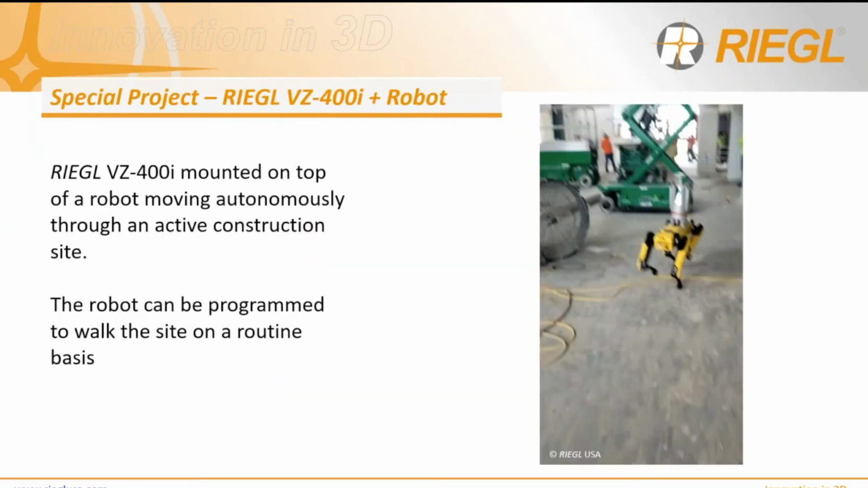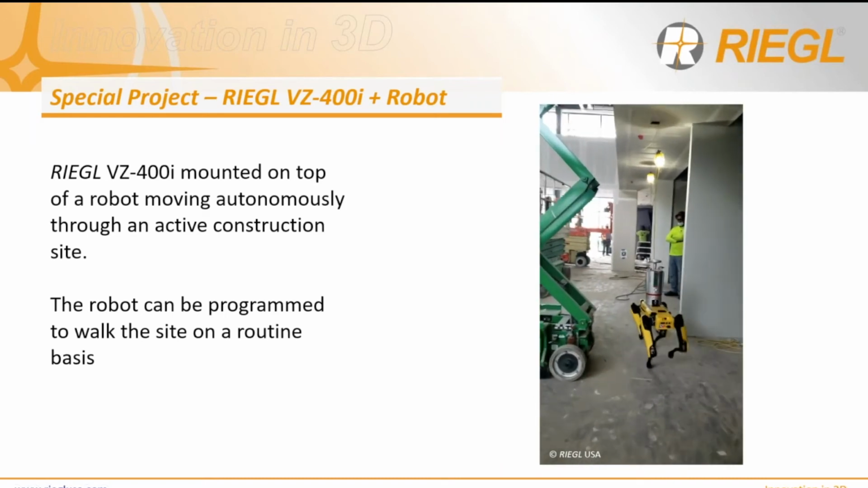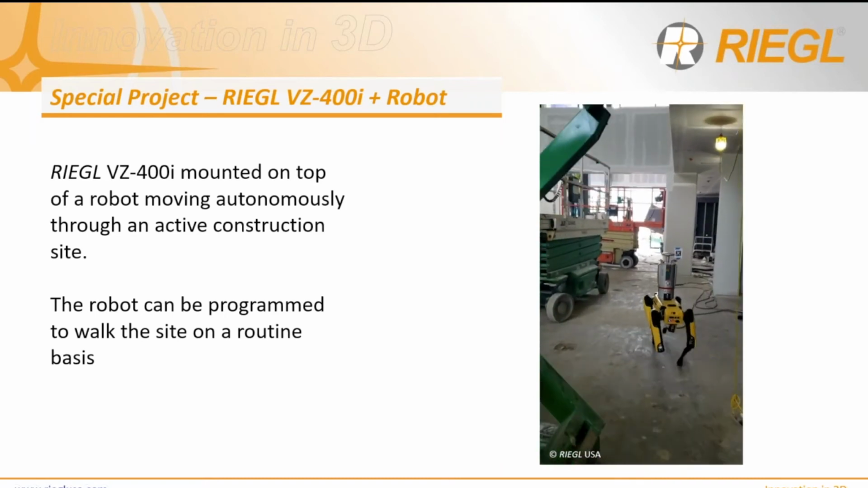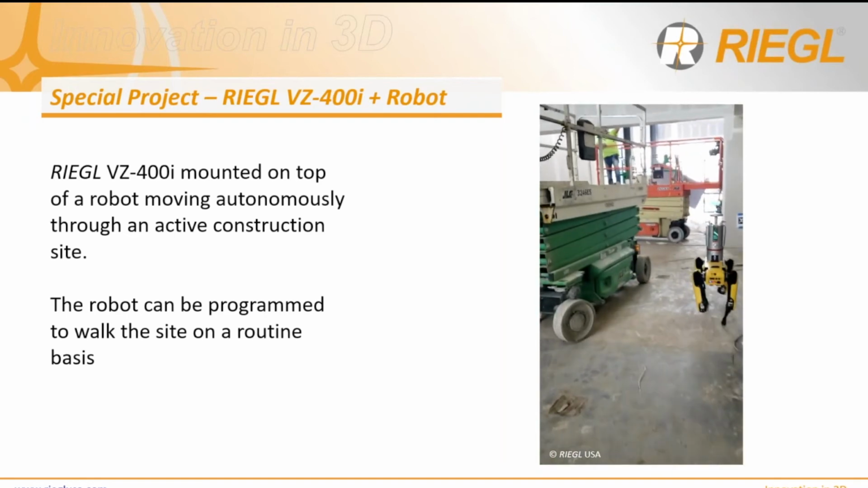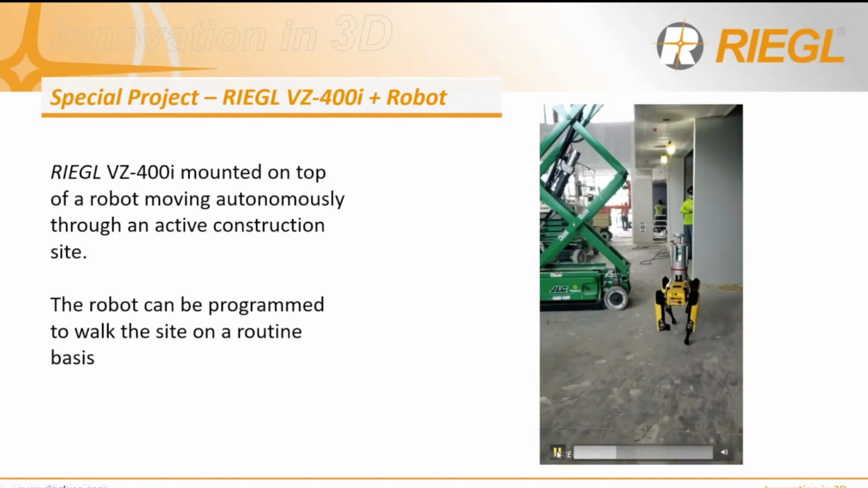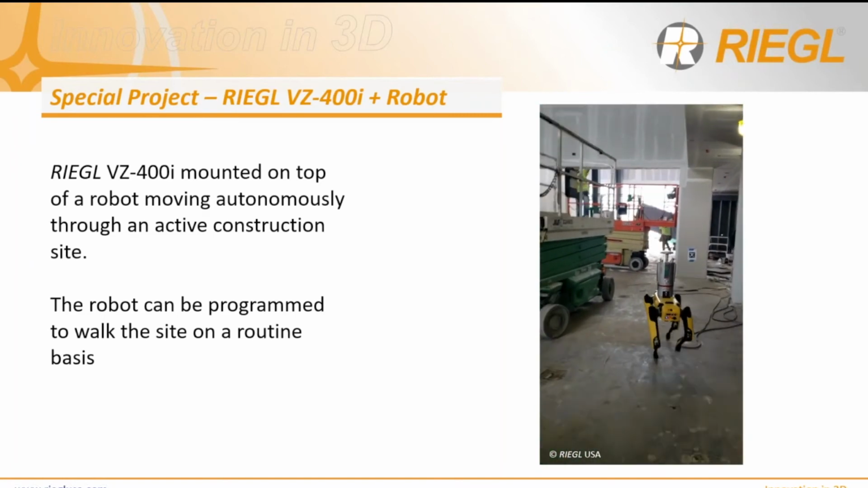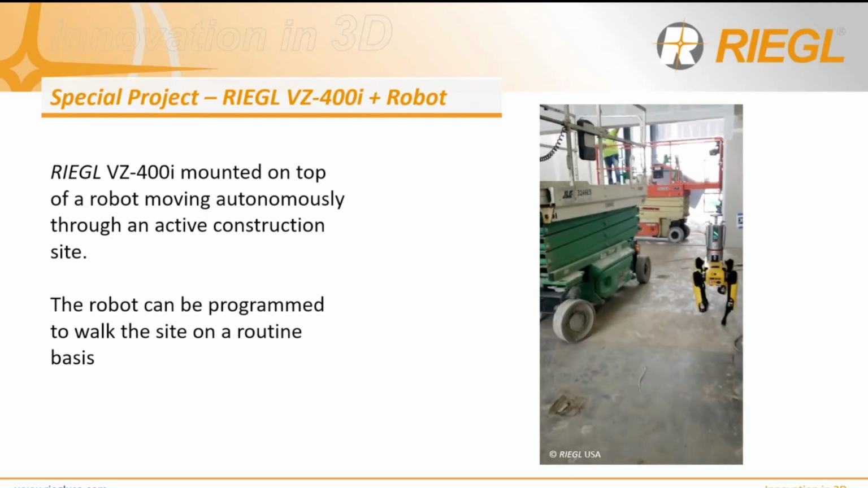So here you can see I have this robot programmed so that it's fully autonomous using the RFQ code that's pasted on the column right there, right in front of you. You can see once it hits that marker, it recognizes that marker, then it knows to turn directions. And of course, this thing has collision avoidance, so we're not going to worry about tripping over objects and stuff like that. But yeah, it's moving autonomously throughout an active construction site.